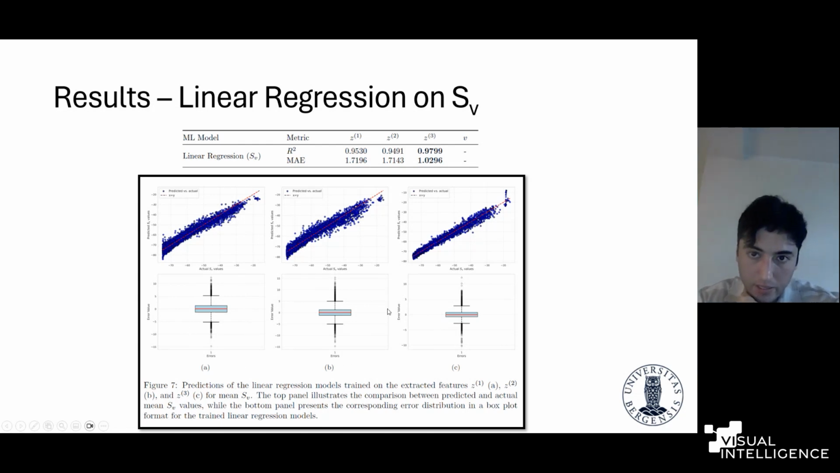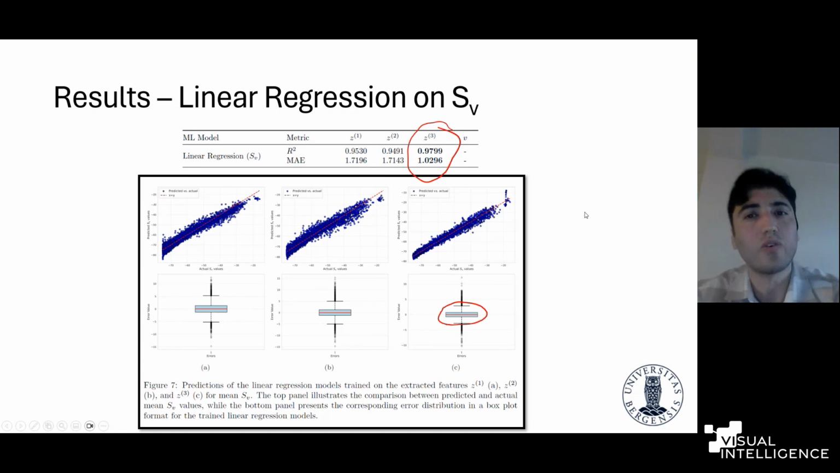And what we realize here, I mean, it's already clear that Z3 is performing better, but we saw that also the error distribution around the mean is tighter compared to other models. And we concluded, okay, for this one, the feature Z3 is more useful for this task.